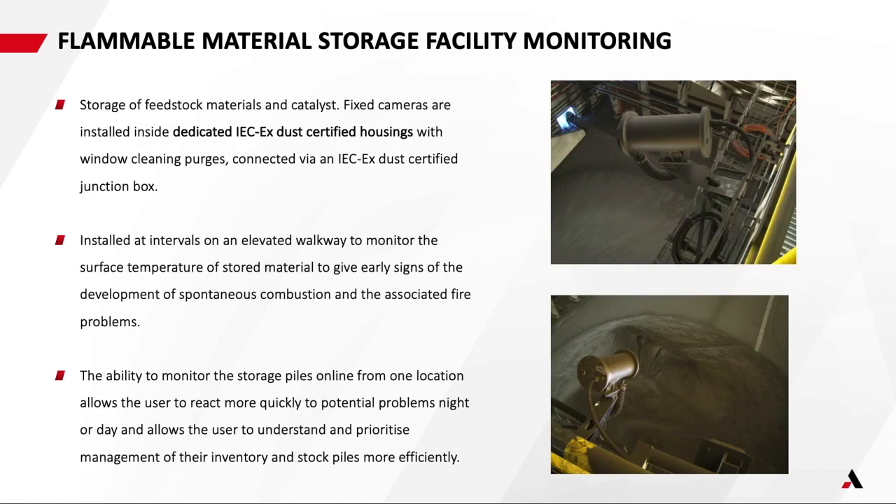Flammable material, I mentioned briefly in the beginning, is another area which we focus on. In petcoke facilities, in sulfur storage facilities, and other flammable materials, we can use the same camera inside the same housing. So that's dedicated IEC dust certified housings with window cleaning, which is incredibly important in these types of areas, purges, and then connected via a dust certified junction box as well. We can install those at intervals on elevated walkways to monitor the surface temperatures of those stored materials, and that gives early warnings of the development of spontaneous combustion.